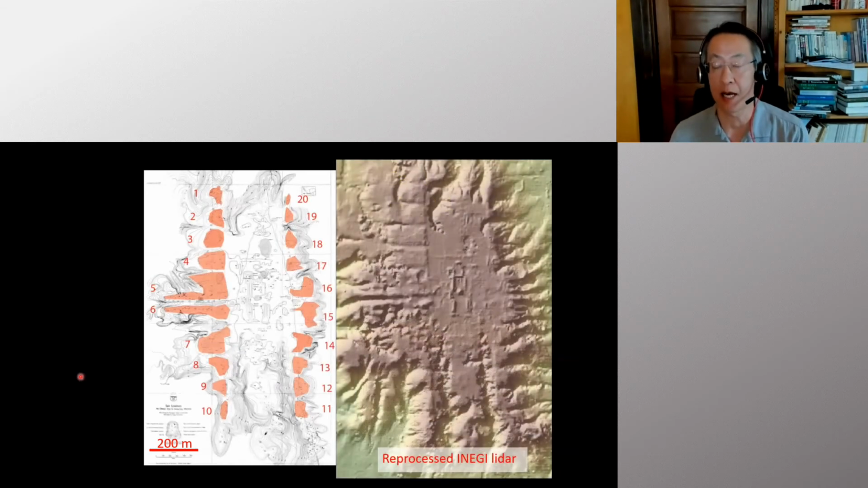Then, if you see the LiDAR of this San Lorenzo, this is the reprocessed INEGI LiDAR data reprocessed by Juan Carlos Fernandez. The traditional map shows these edge platforms, 20 of them, but they were not really recognized as edge platforms, and were just drawn in those amorphous shapes. But if you see the LiDAR data, even this low resolution LiDAR, you can see the sharp edge of this edge platform.